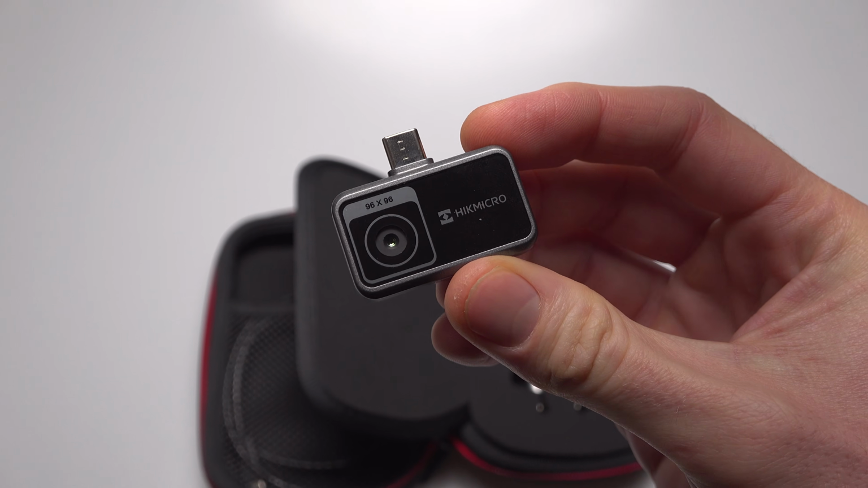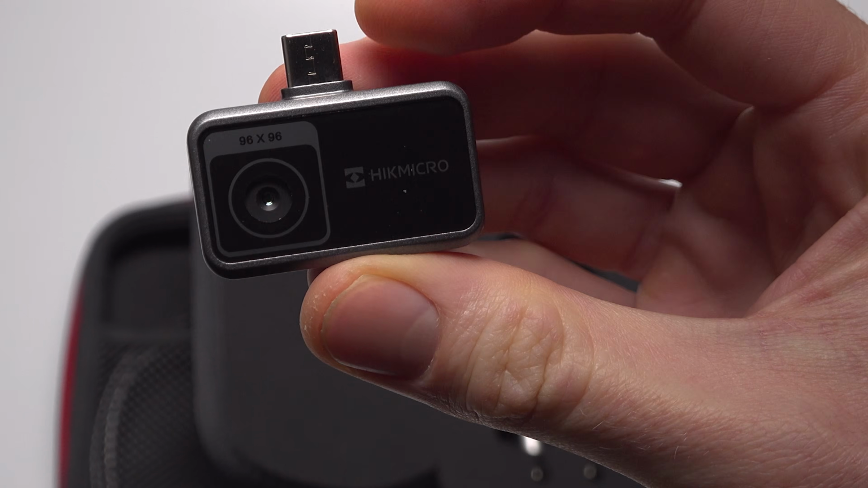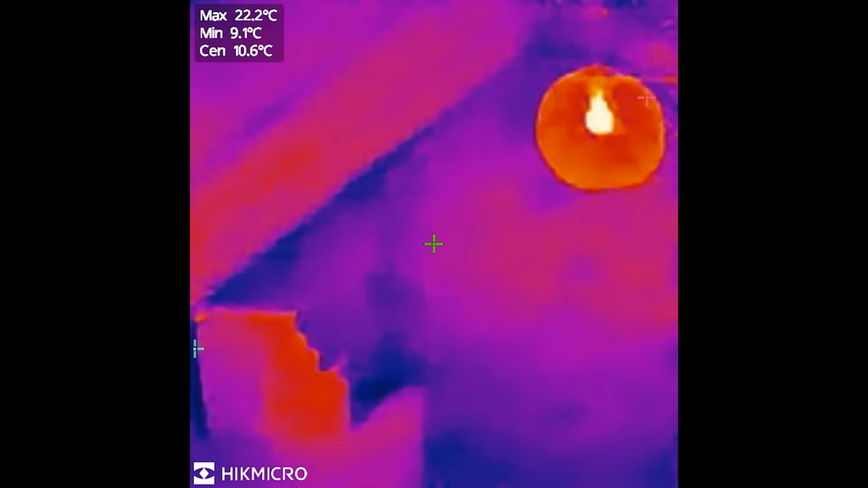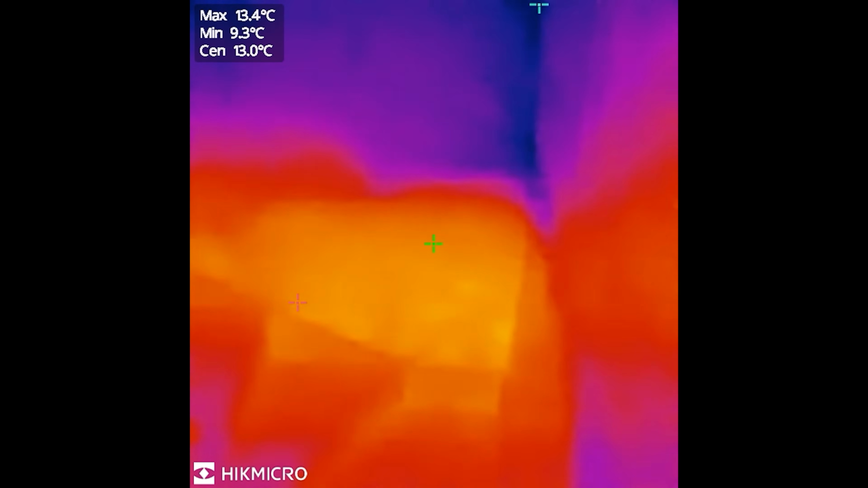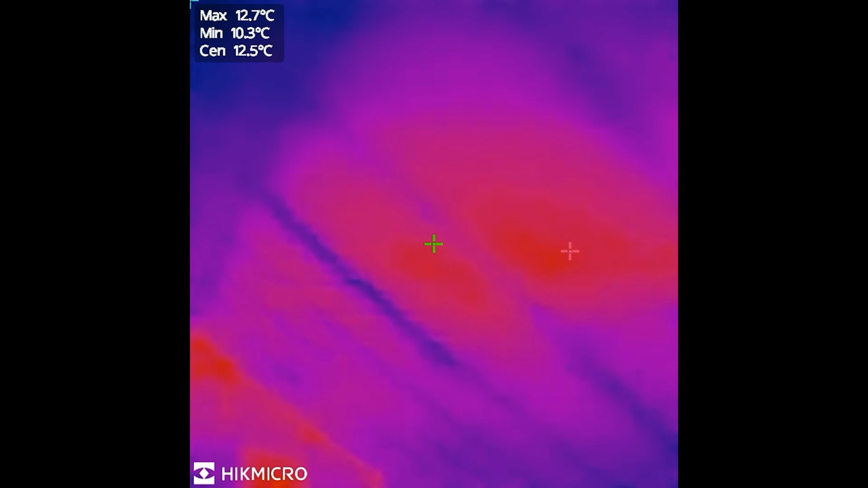So how does it compare to bigger and more expensive dedicated thermal cameras? While the resolution of this one is much lower, just 96 by 96 pixels, the Super IR feature improves the image clarity quite a bit. And let's face it, you don't need an ultra-high resolution thermal camera just to find problem areas in your home. For most homeowners or DIYers, this smaller, more affordable camera is perfectly sufficient. After all, you don't want to spend all your energy savings on the camera.